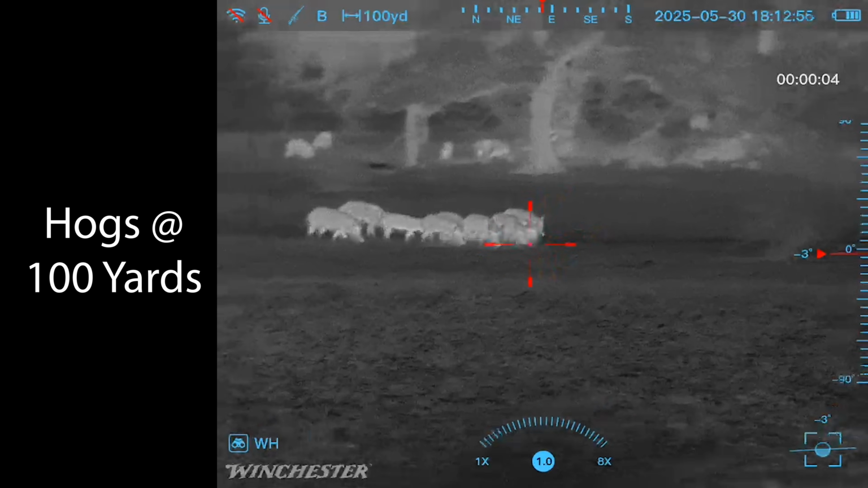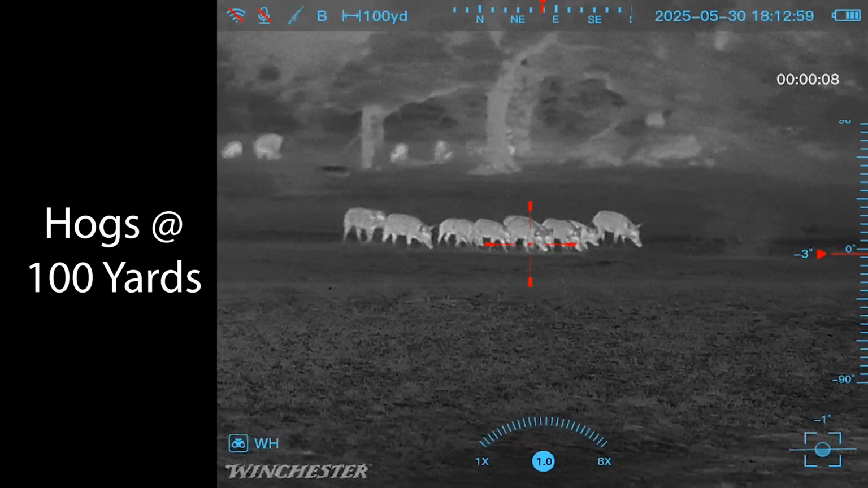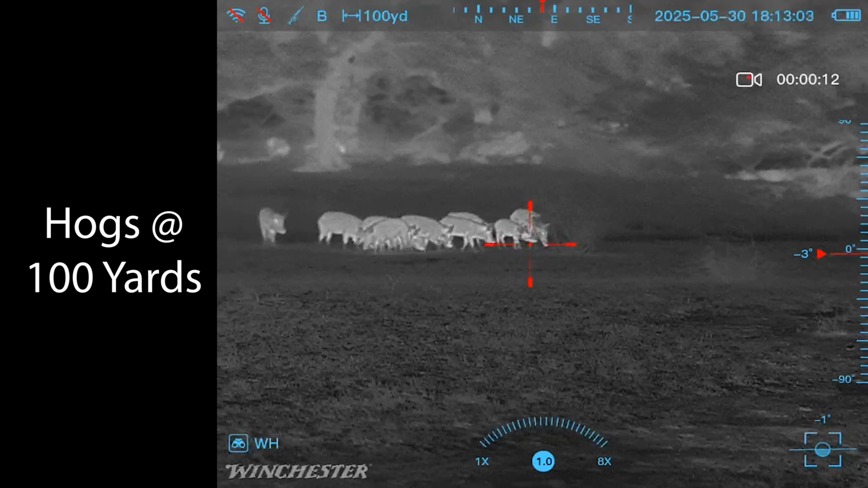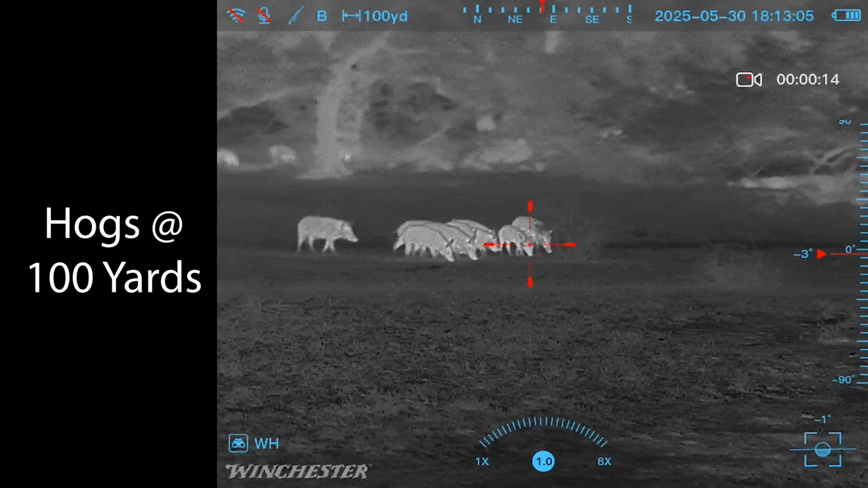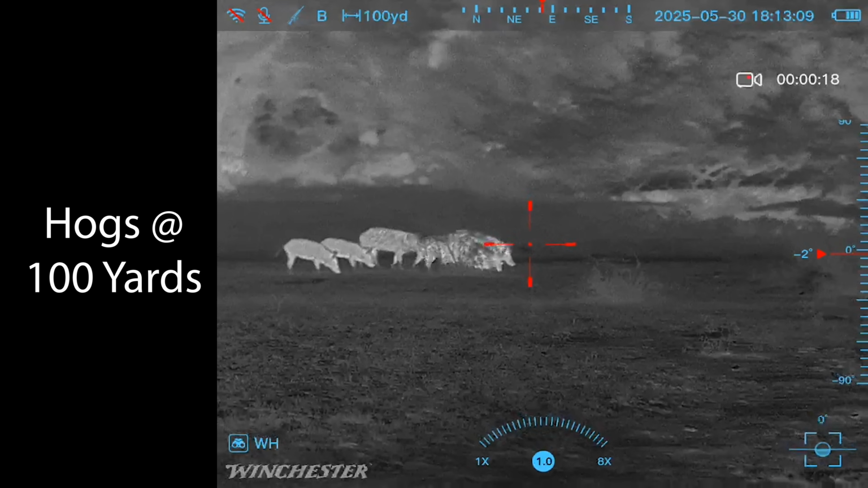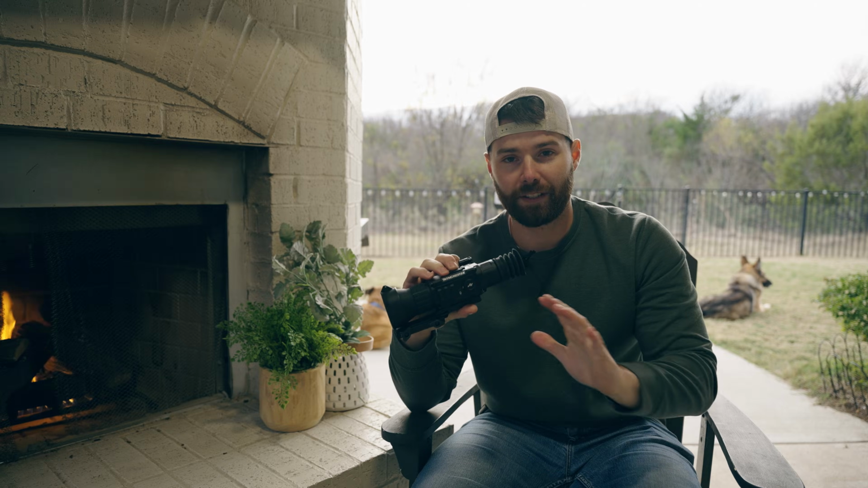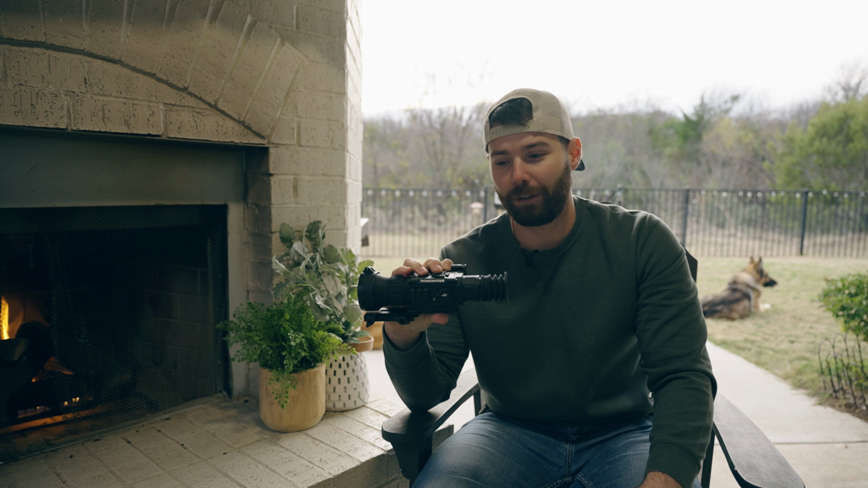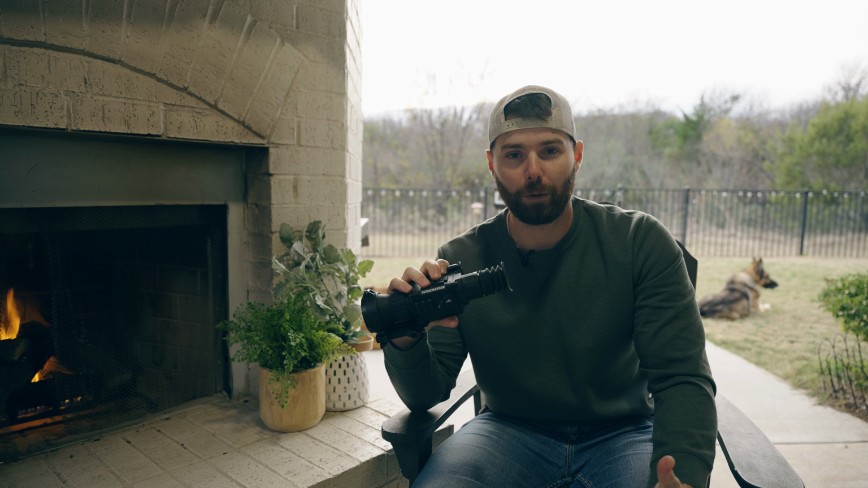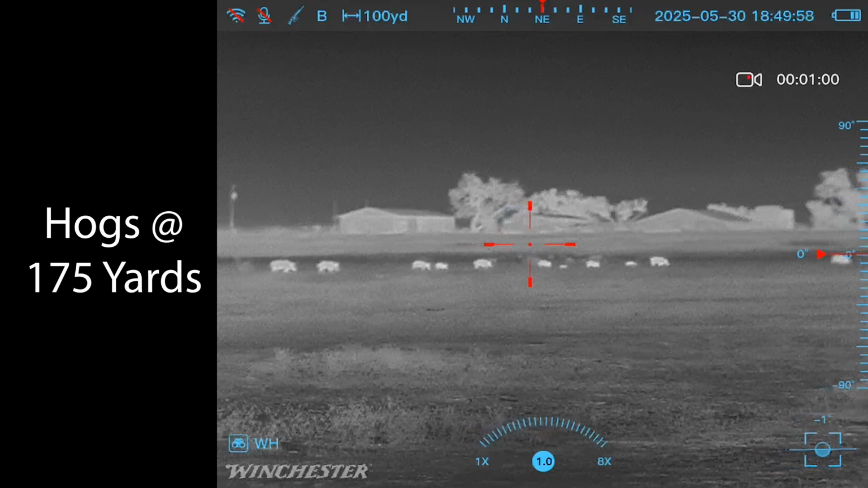Also, as far as I'm aware, at the time of this video, there is a forthcoming application, but I don't believe it is out yet. Therefore, I wasn't able to test it. I can't give you any insights or feedback on said application, seeing as I don't have access to it. So it's interesting that Winchester launched this prior to everything being resolved. I say that with a caveat. Obviously, it is a fully functional, fully capable thermal optic, but all the bells and whistles don't seem to have their full level of support yet. Hopefully, by the time you see this video, that will have changed.